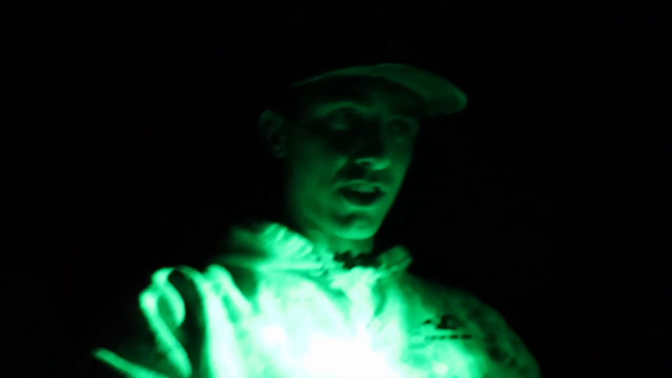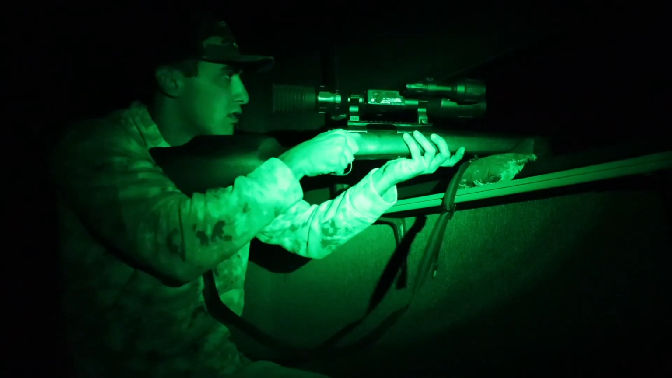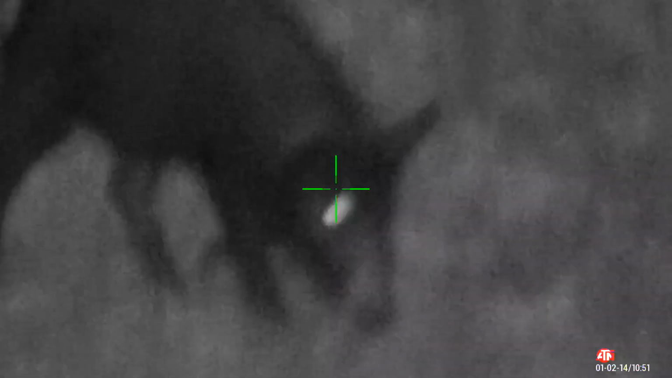I just got a text right now. 4 or 5 feral hogs just got to the spot. Yeah. We got one coming down the stair. He's coming right to us. I'm gonna wait till he stops.